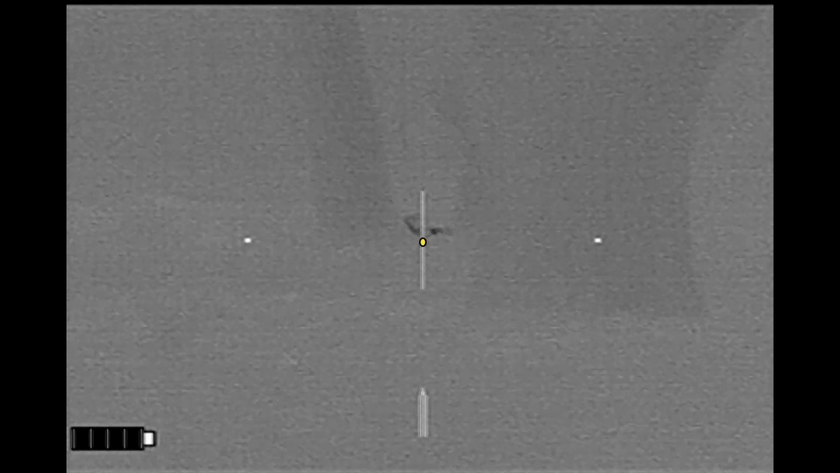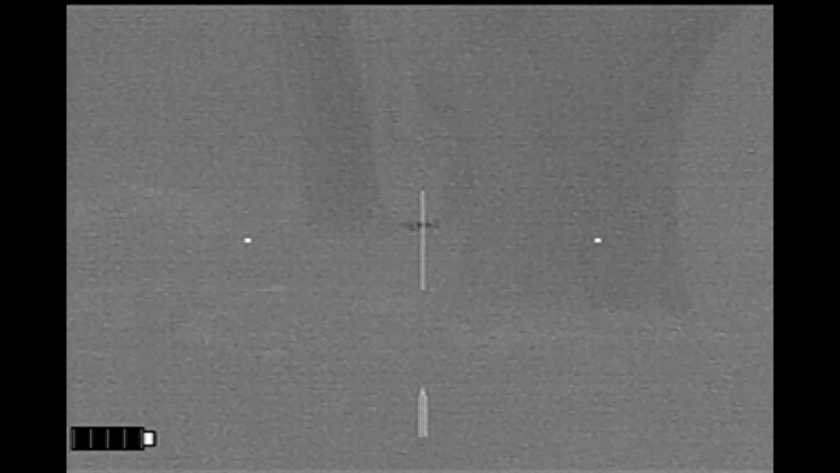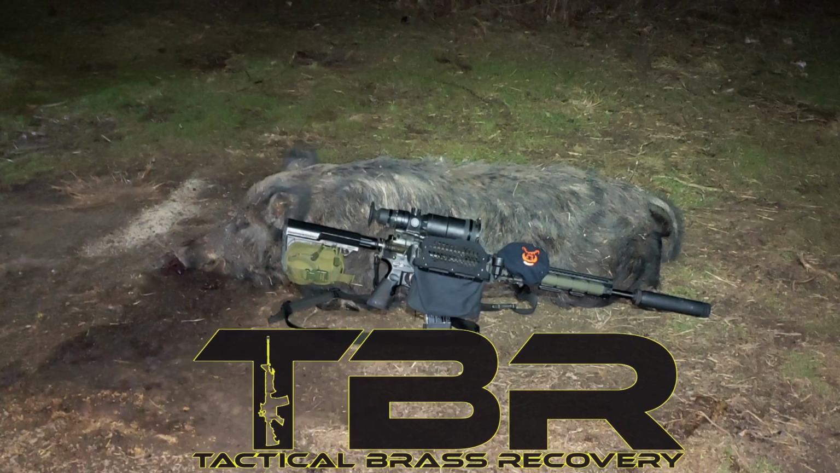And that hog went right down. Another neck shot by the Varmageddon ammunition. But when I walked up on the hog, it still had blink reflex, and I had to shoot it yet again. Brass Catcher by Tactical Brass Recovery.